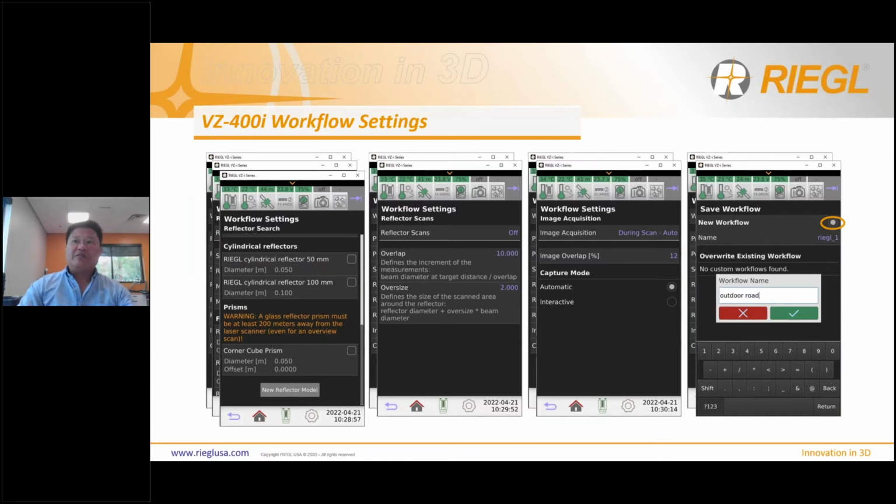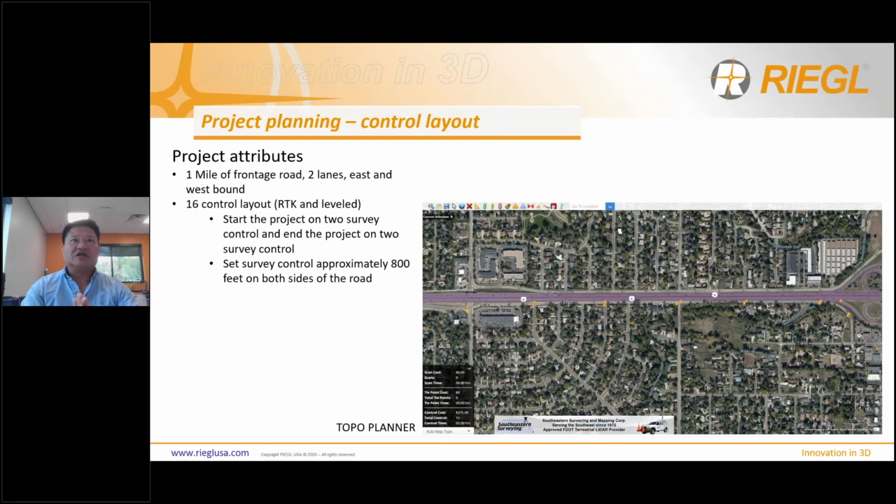So before we begin scanning, we want to go ahead and plan our projects, right? Here's a project that I recently did. It's approximately 1 mile of frontage road, 2 lanes, east and westbound. Overall for the project, I set out 16 survey control points that were RTK'd in and also leveled to Level 2 as well. So the data registration is going to be good. You're going to get out what you put in, right?